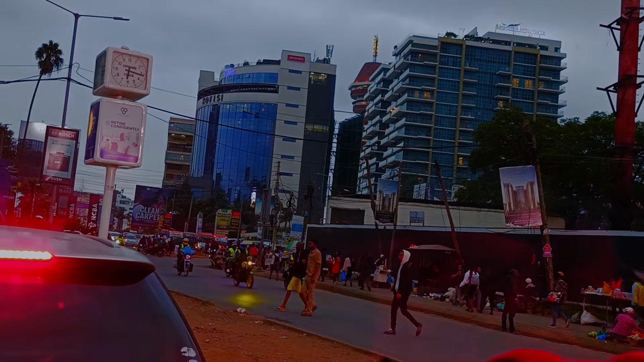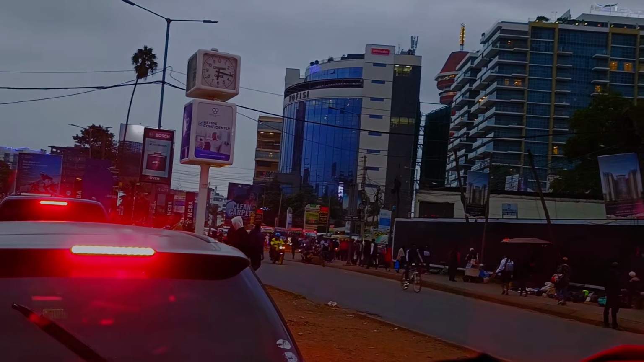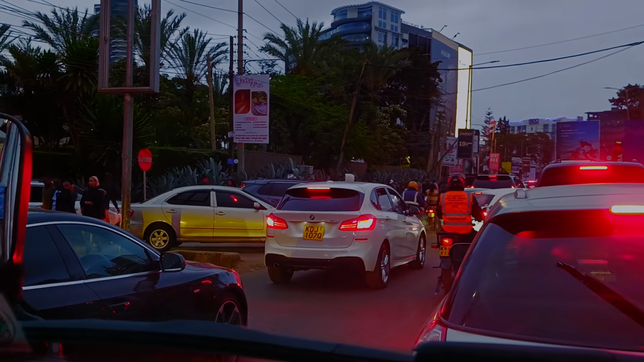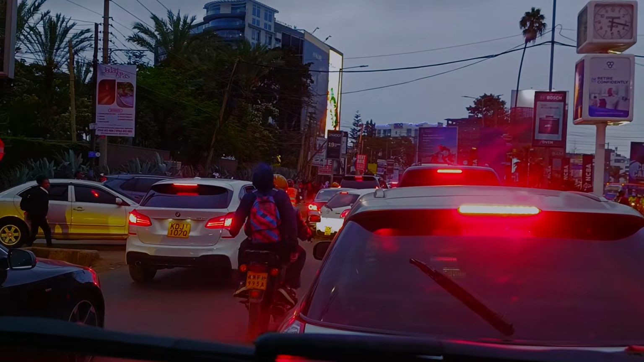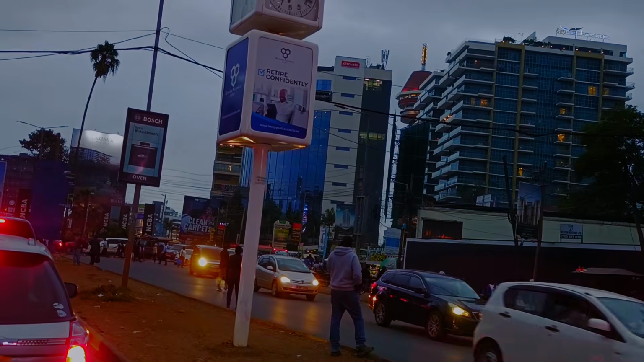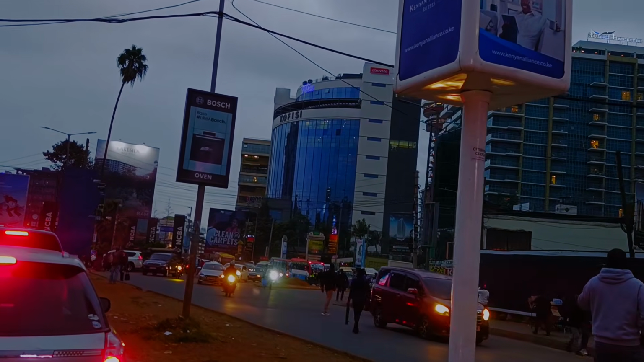For example, Quickmart, which operates 24 hours. For example, Naivas operates 24 hours. And of course, a chain of eateries are open 24 hours. For example, talk about Kentucky, talk about Domino's, talk about the joints for selling pizzas, you name it. All these joints are open, meaning it is a buzzing economy.